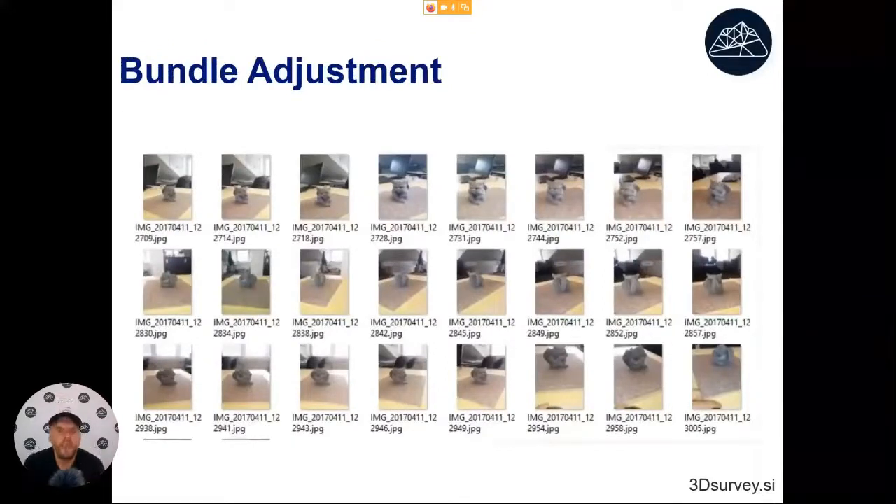Okay, the first on the list is bundle adjustment. So bundle adjustment is the algorithm that we use to bundle the images together. This one is kind of interesting. It is an algorithm that works similar to how our human eyes work.